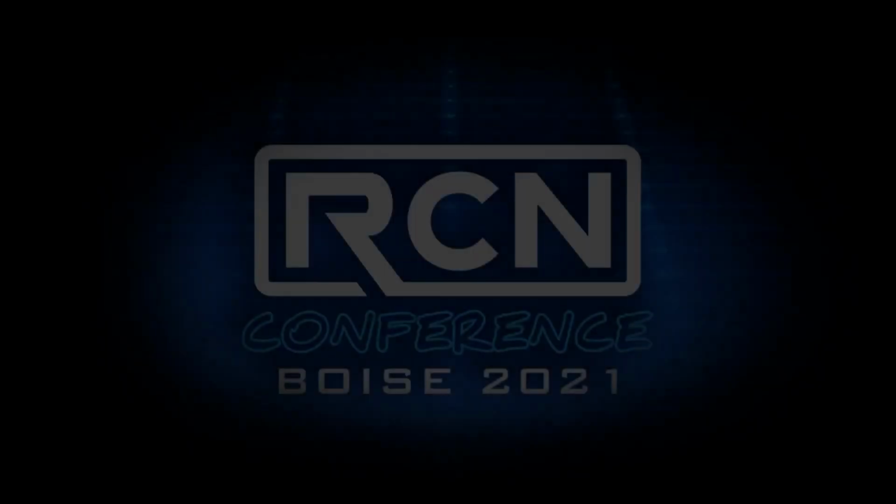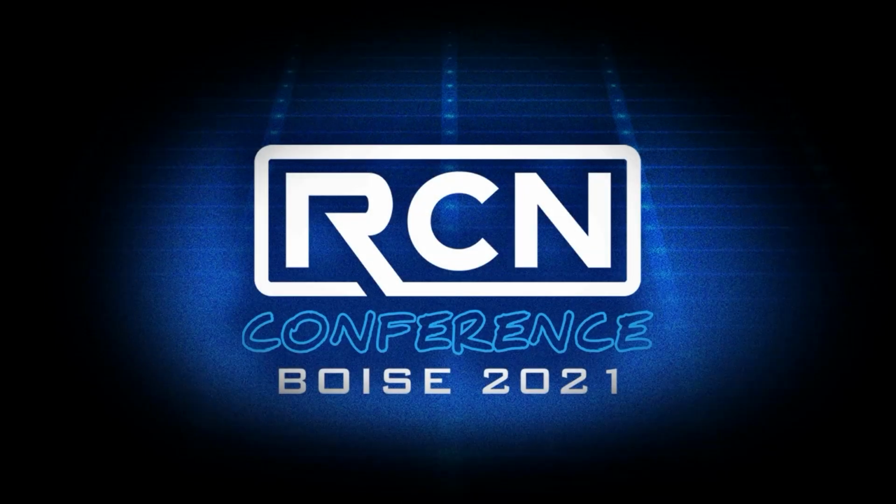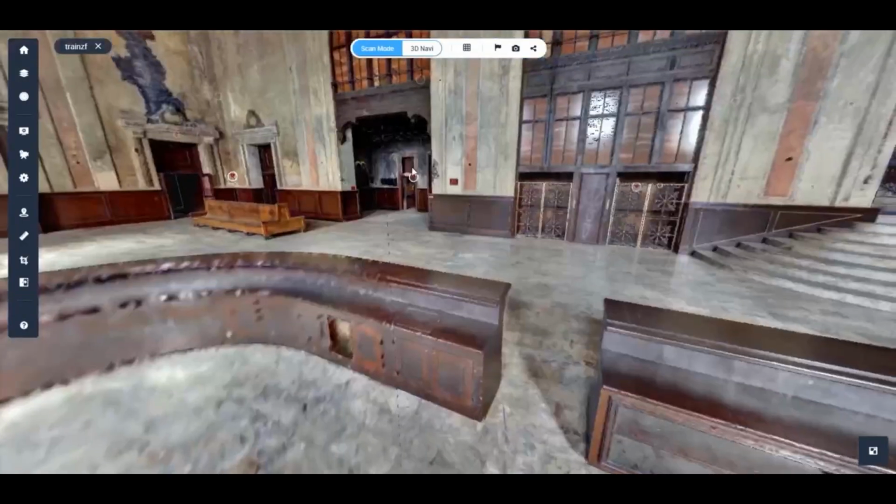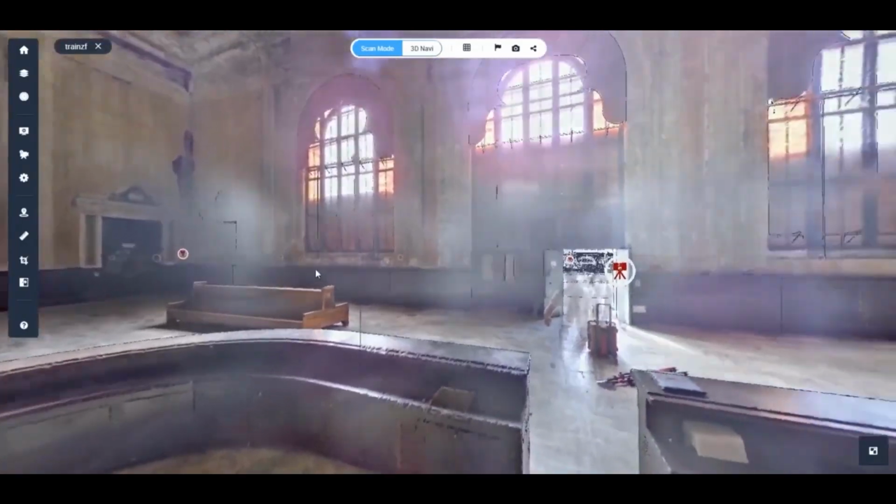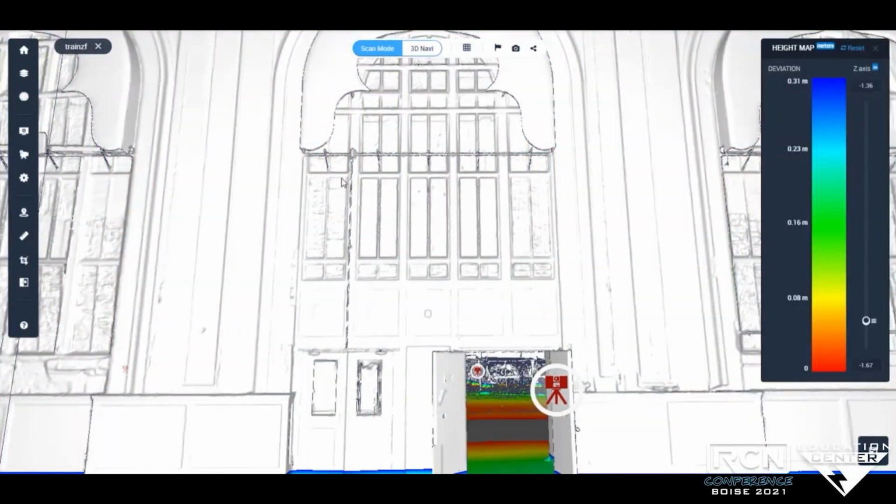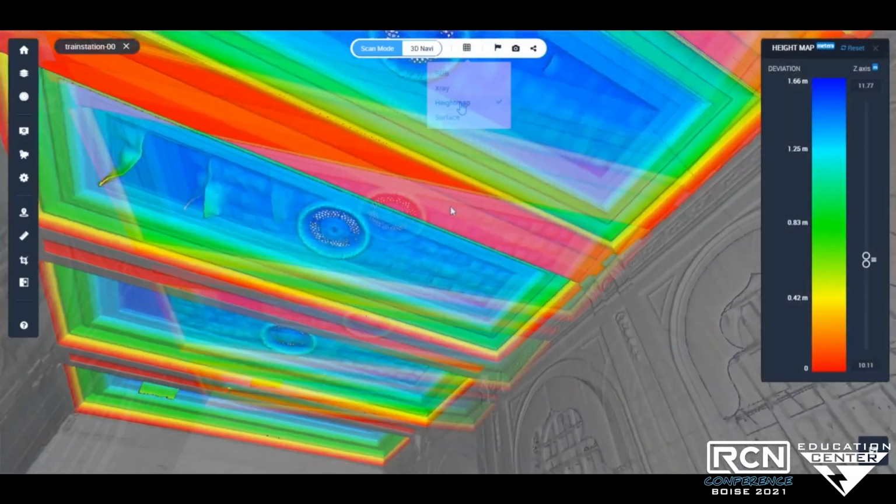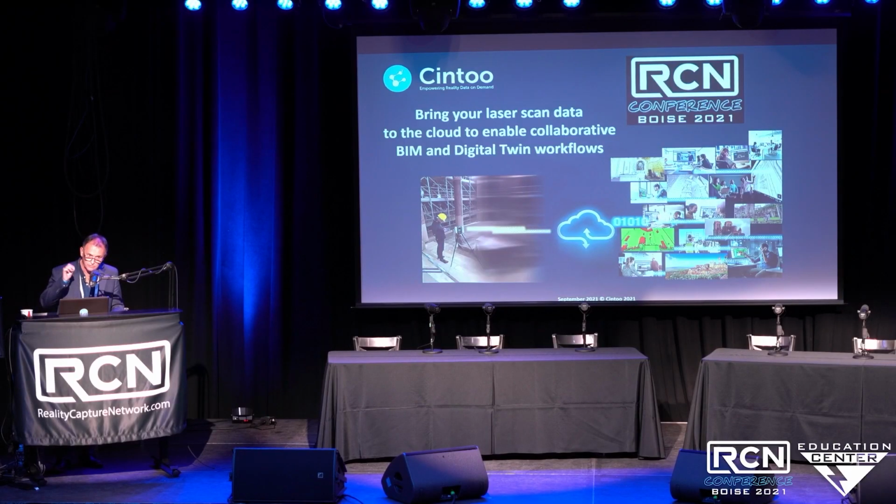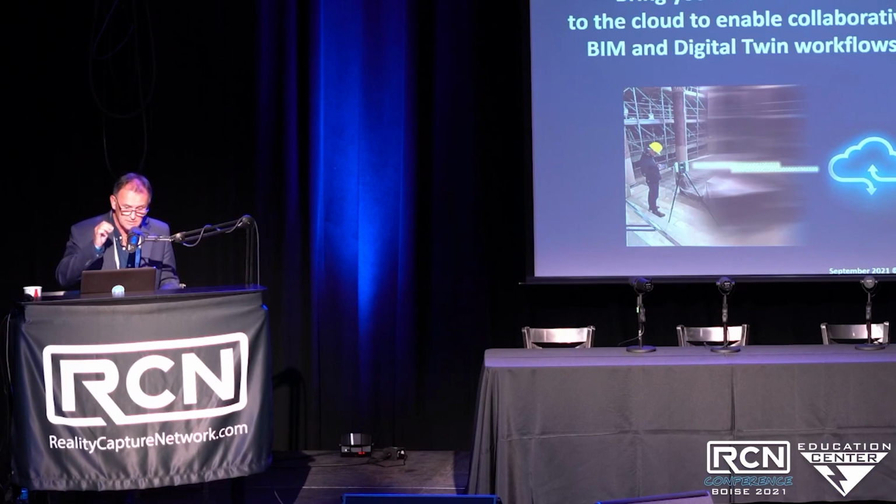And the core technology behind Cintoo Cloud is this capacity we have to turn a point cloud into a high-resolution 3D mesh. We believe the good foundation for a good digital twin is reality capture.